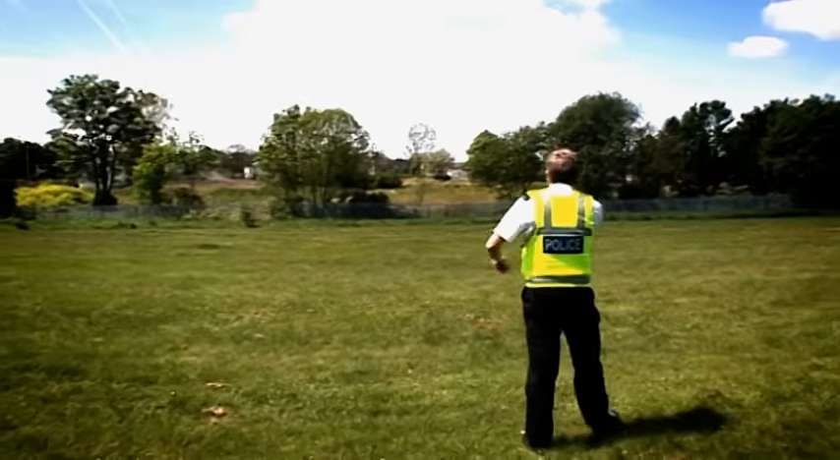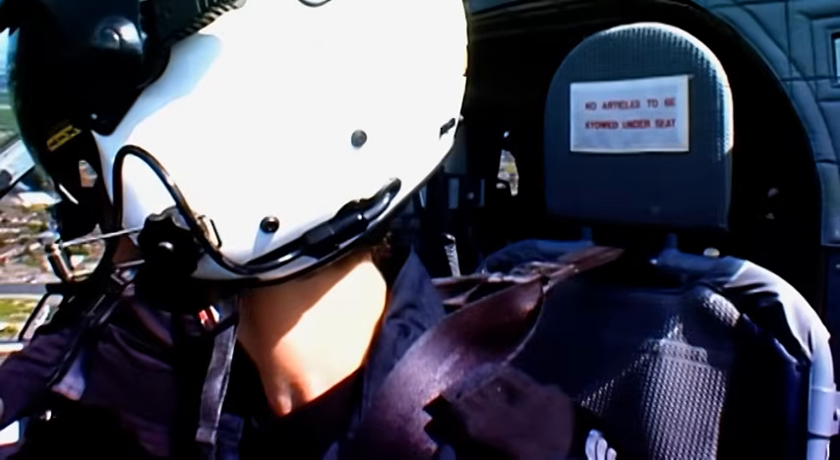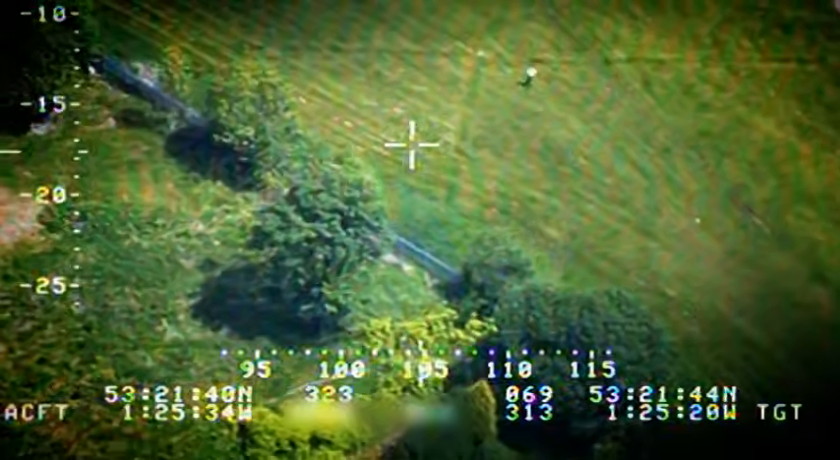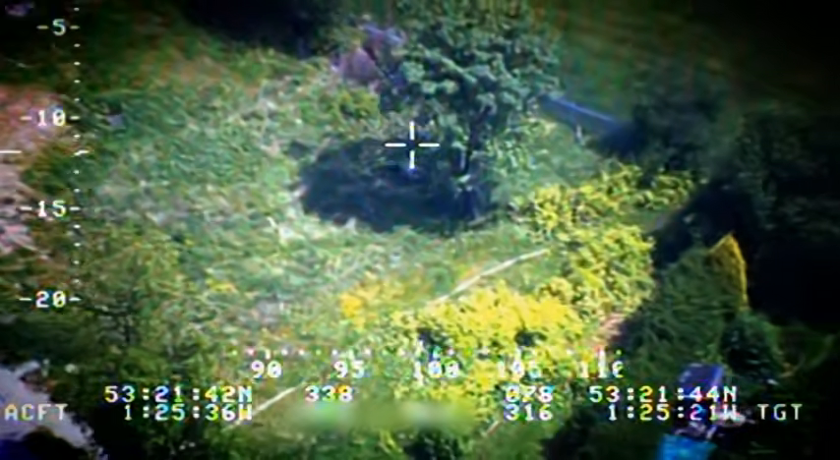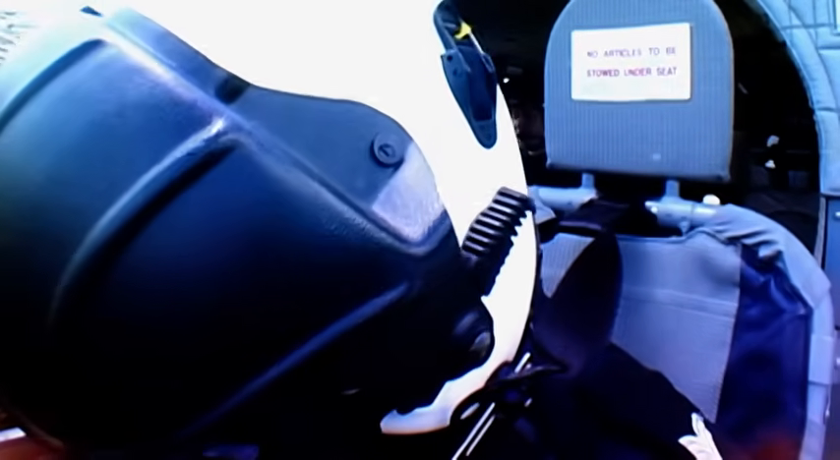Sierra Yankee 99. PC Scothern is Helen Scothern's brother-in-law. Tim's in the field. I was knowing Helen is in there. I can hear the voice straight away. They're in there somewhere. It's a special kind of little bond.